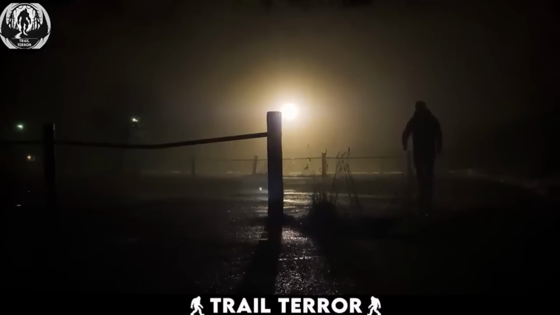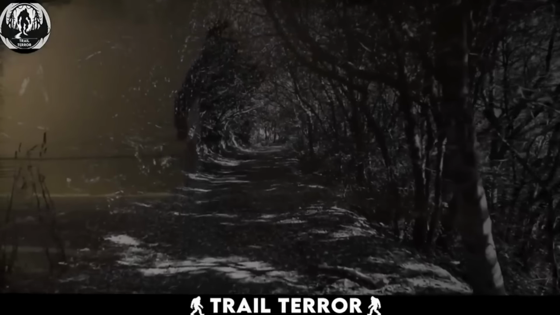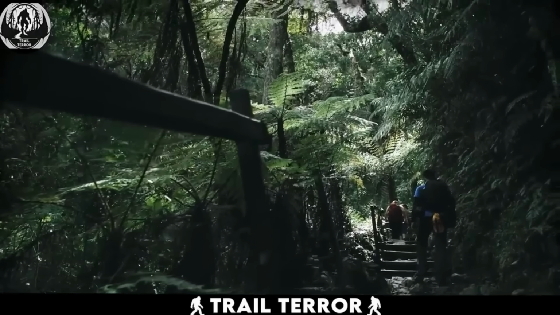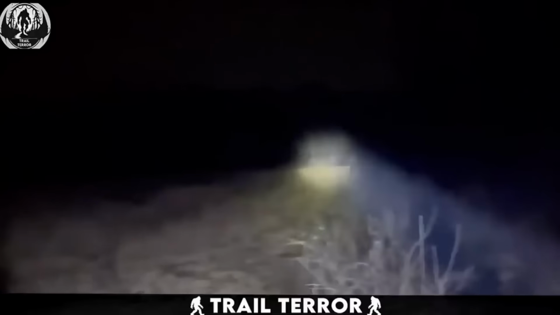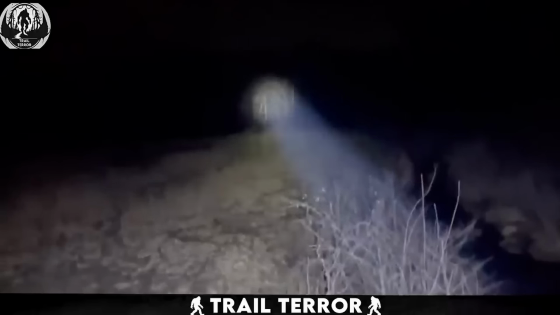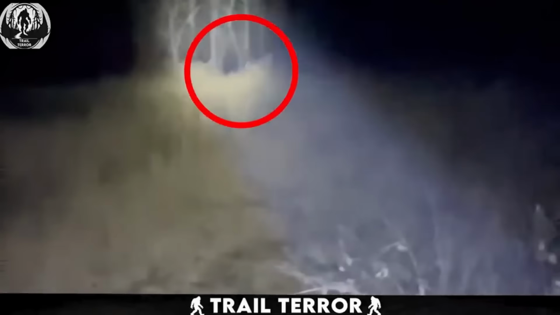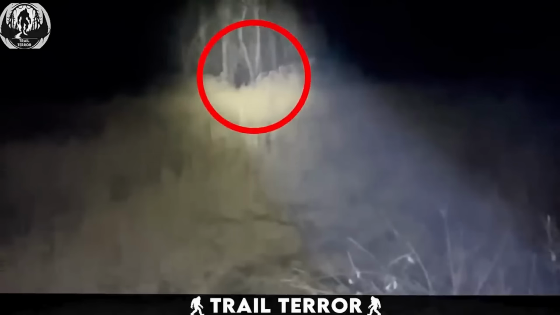In this world, there are two types of people: those who believe Bigfoot is just a myth, and those, like me, who are convinced they are real. If you find yourself in the first group, this video might make you reconsider. Recorded during a night trek by a hiker, the footage unveils a massive, hairy creature in the forest. As the hiker illuminates the creature with a flashlight, it stands motionless at the edge of the forest. I don't know if y'all can see that or not, and it's moving.